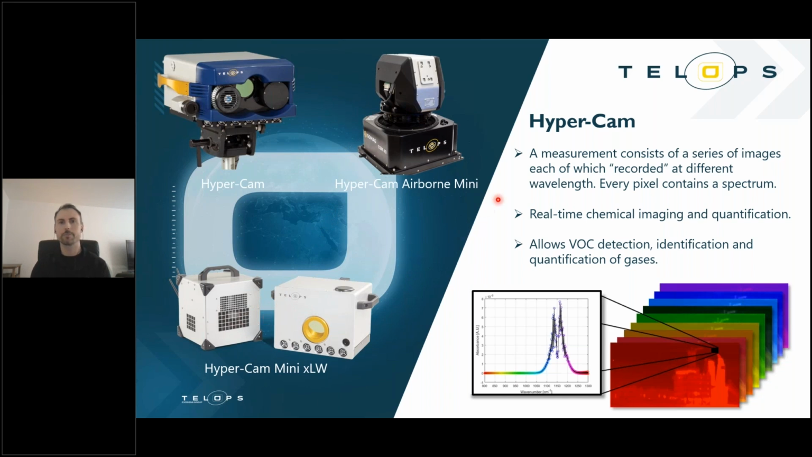So with hyperspectral imaging, I have a measurement that consists of a series of images, which get recorded at different wavelengths. Essentially, every pixel contains a spectrum of those wavelengths. Now, it's great for real-time chemical imaging and quantification, and allows for volatile organic compound detection, identification, and quantification of gases.